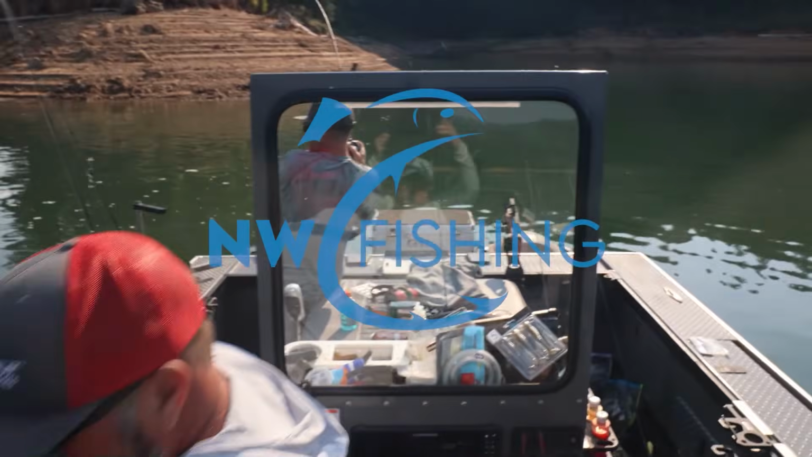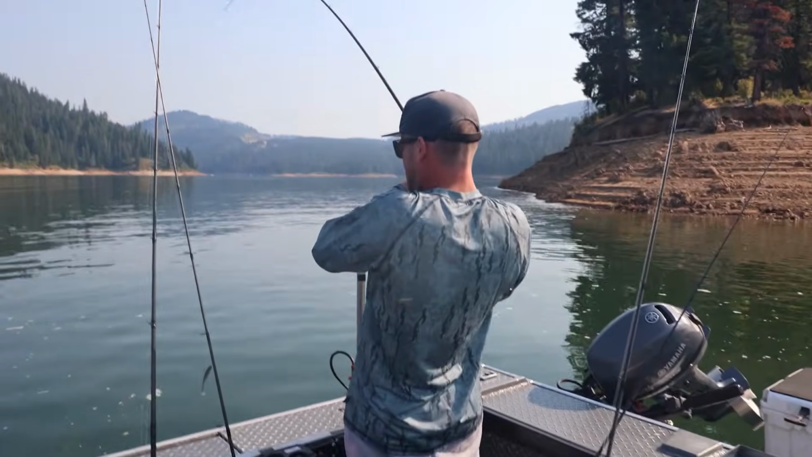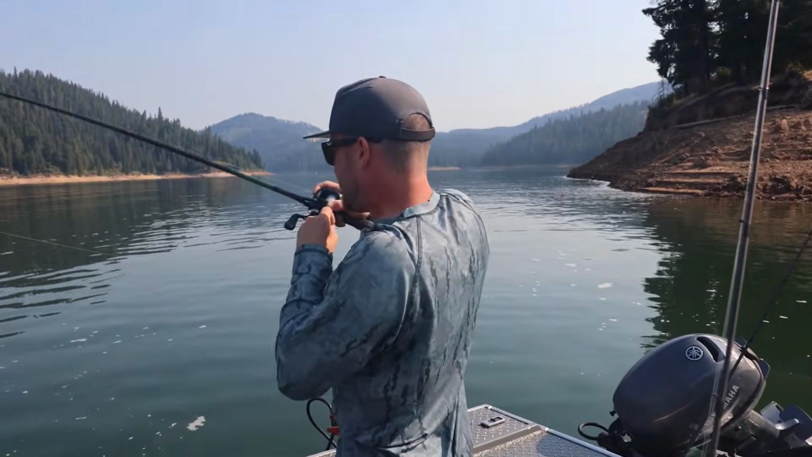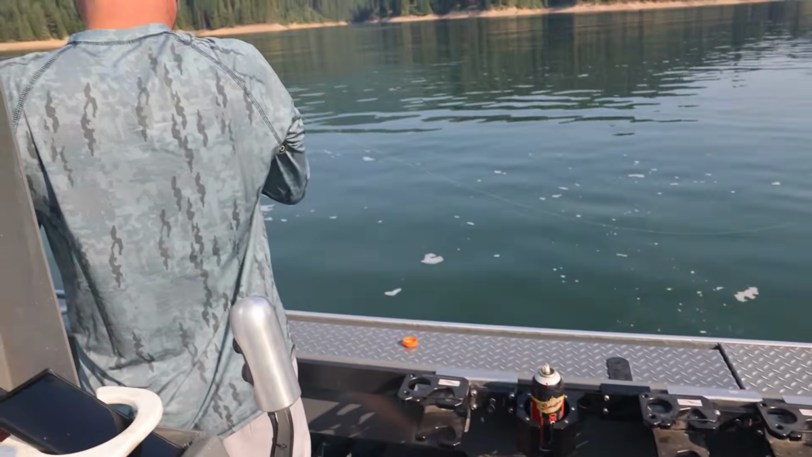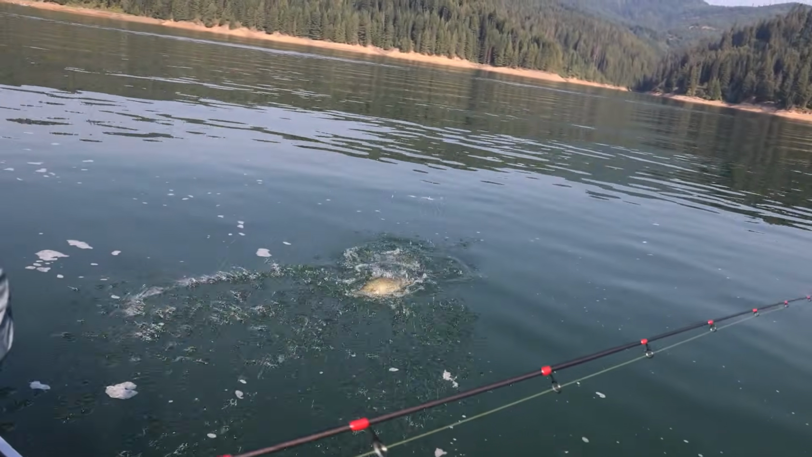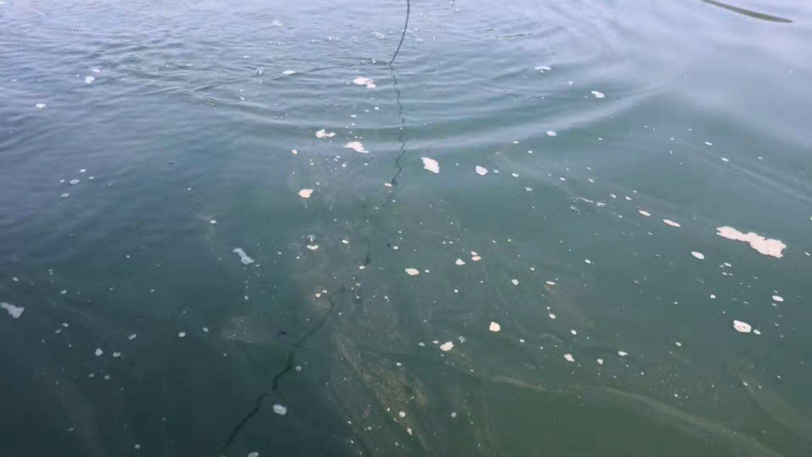Fish on! Yeah, it's pretty good. The net right next to you. I saw a giant with it. I'm gonna see if I can get him to fit this.